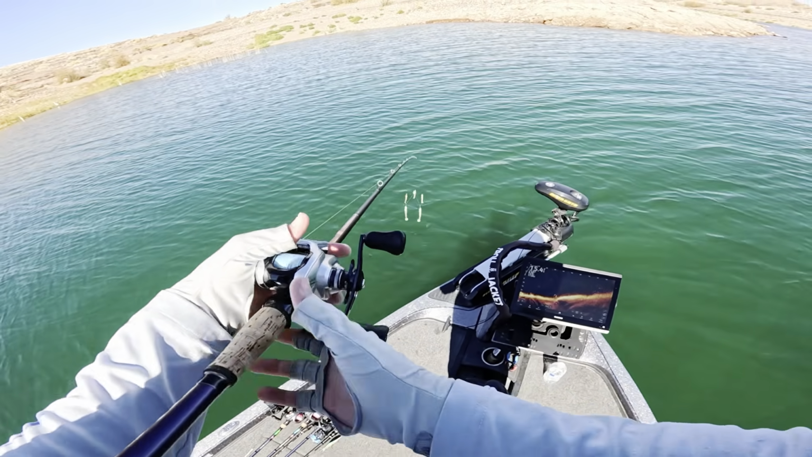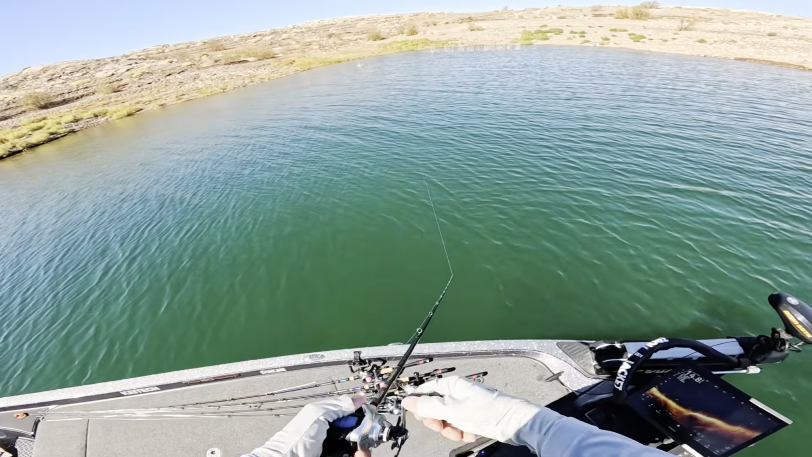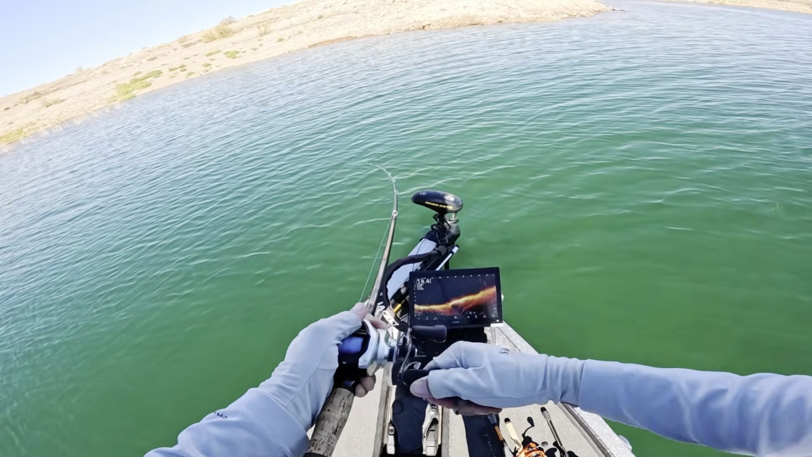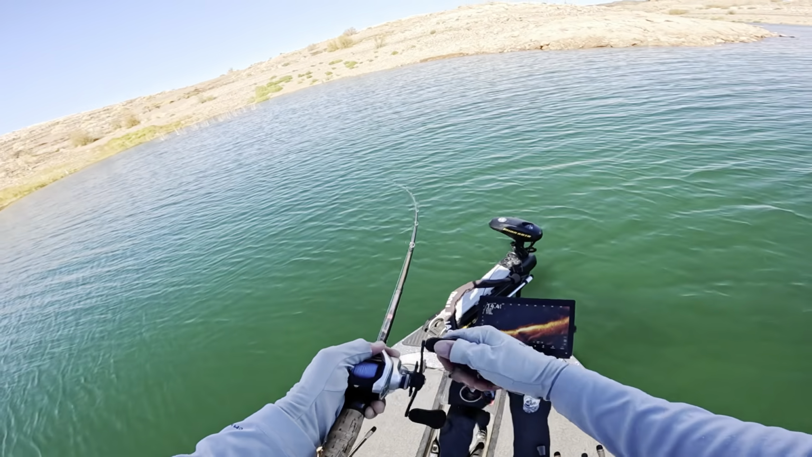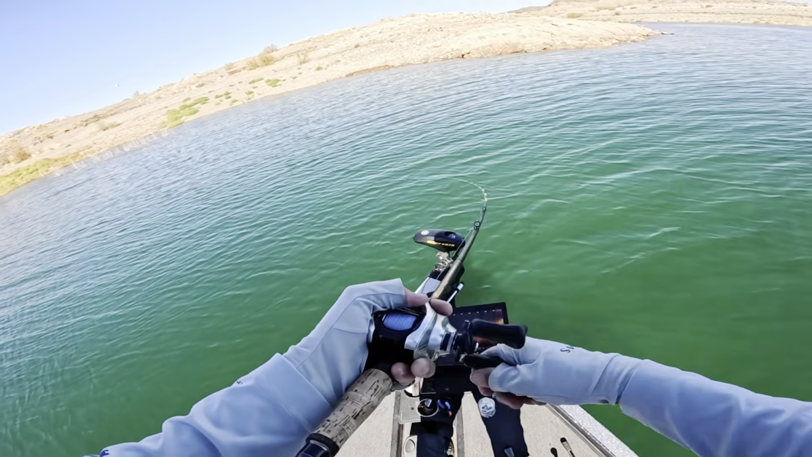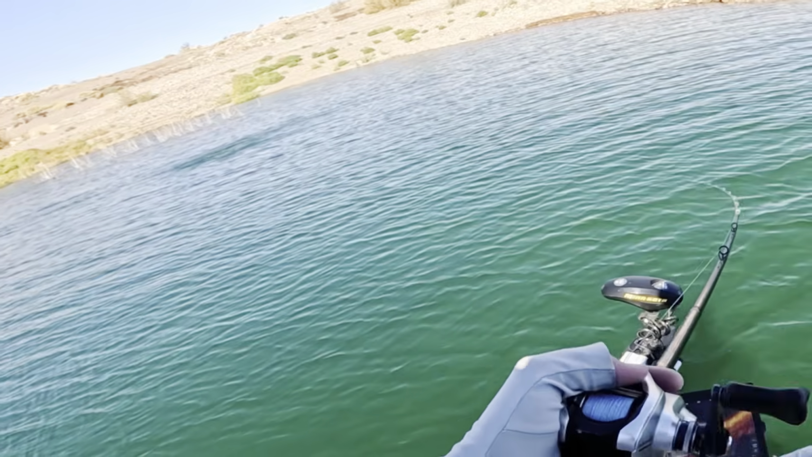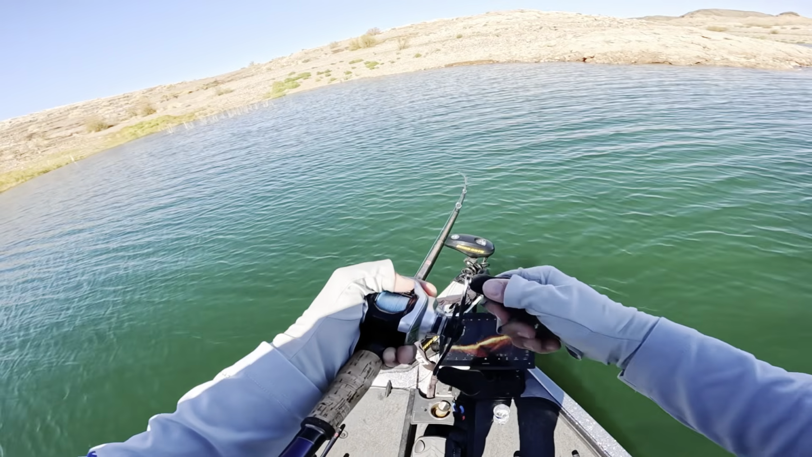Let's see if we can get hooked up back-to-back casts. I'm gonna say yes. Oh, instantly, guys, as soon as it hit the freaking water. Oh my goodness. As soon as it hit the water. That is so much fun. Oh, they're going crazy over it right now. I might get a double up right here.